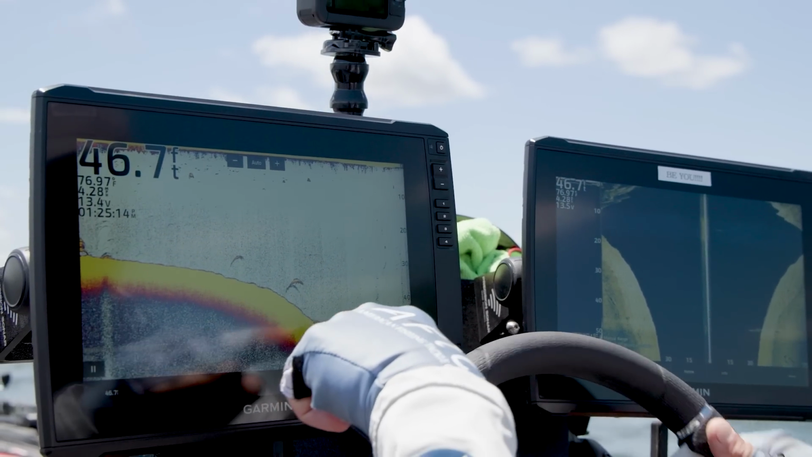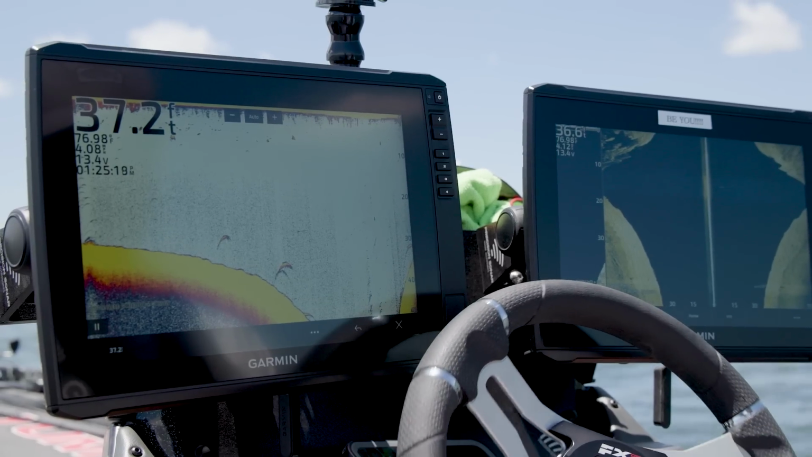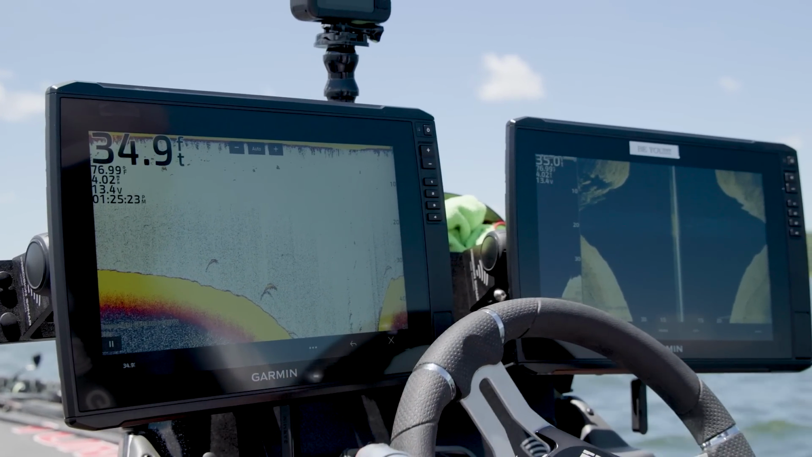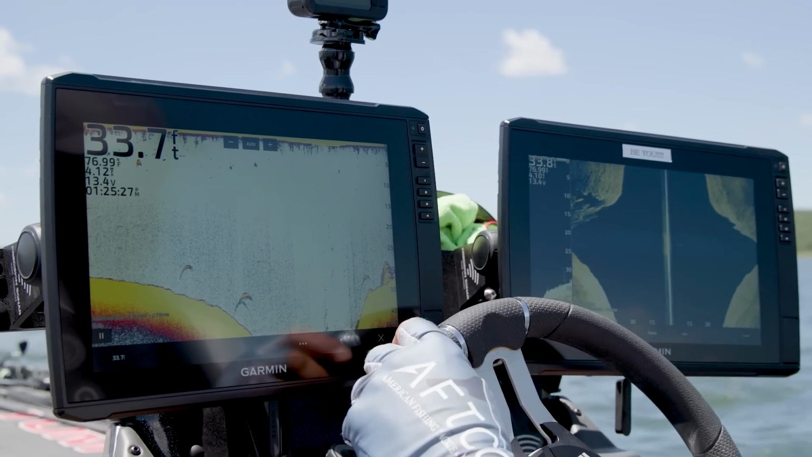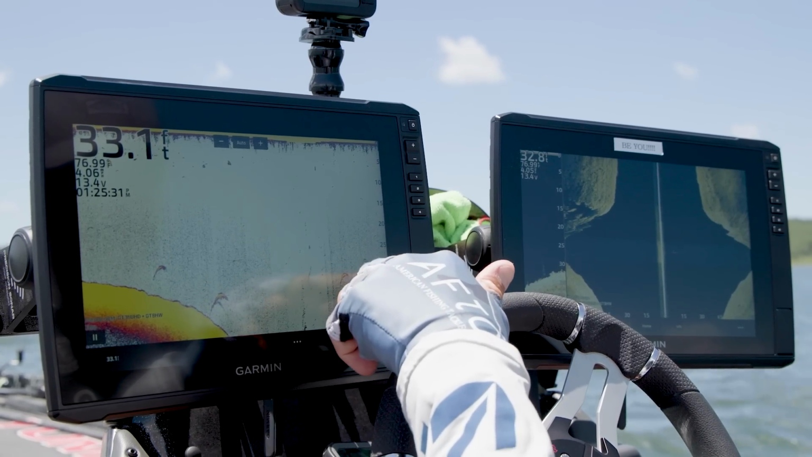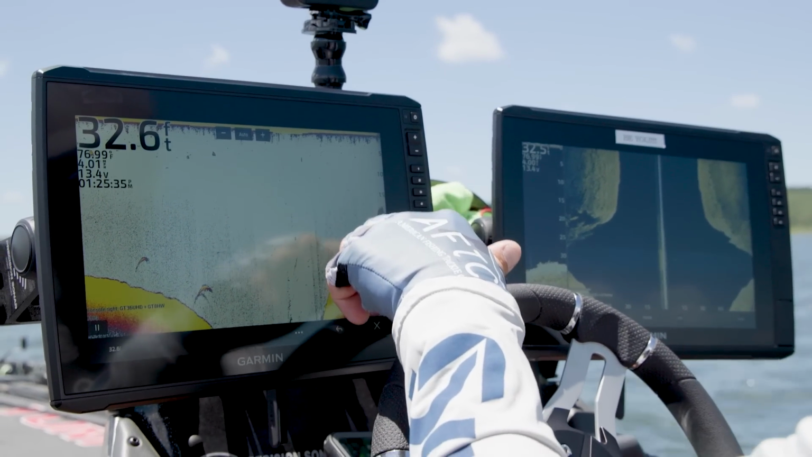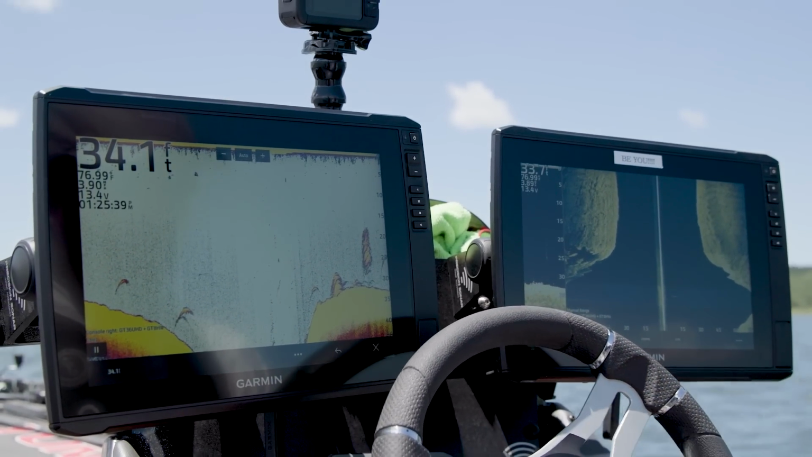So right there is the river channel. We're coming up on this flat here, and there's been some fish here. I just want to kind of show you what. Right there is a perfect example. See how stacked those are? You can see them on SideVu too, but those right there are probably white bass. Those are white bass. They want to stack one on top of another.